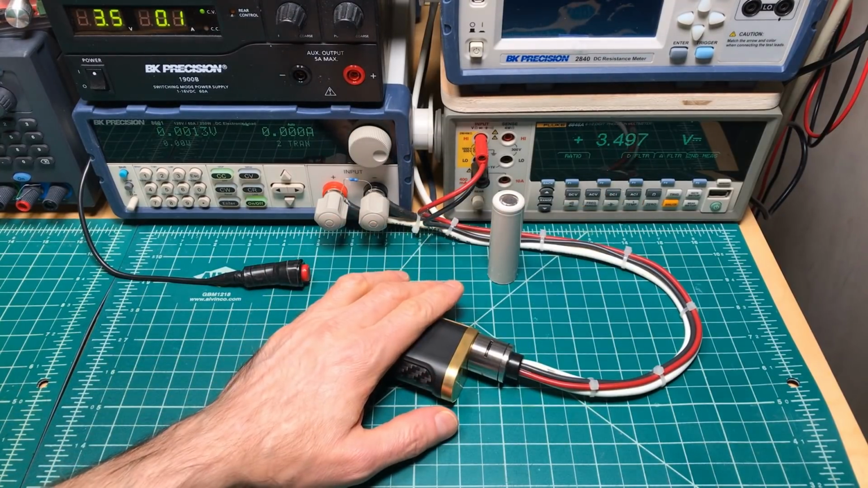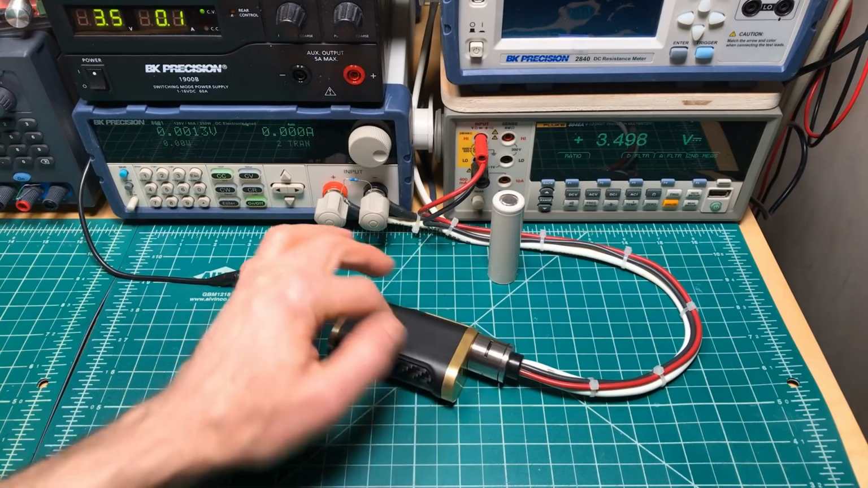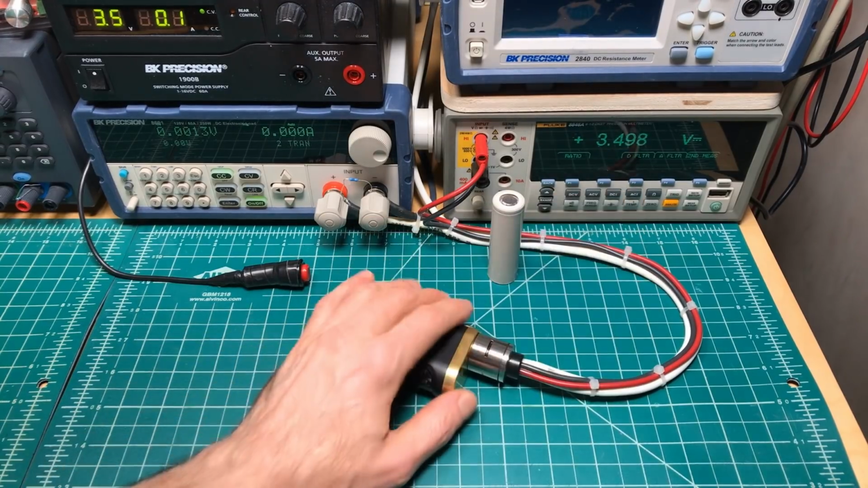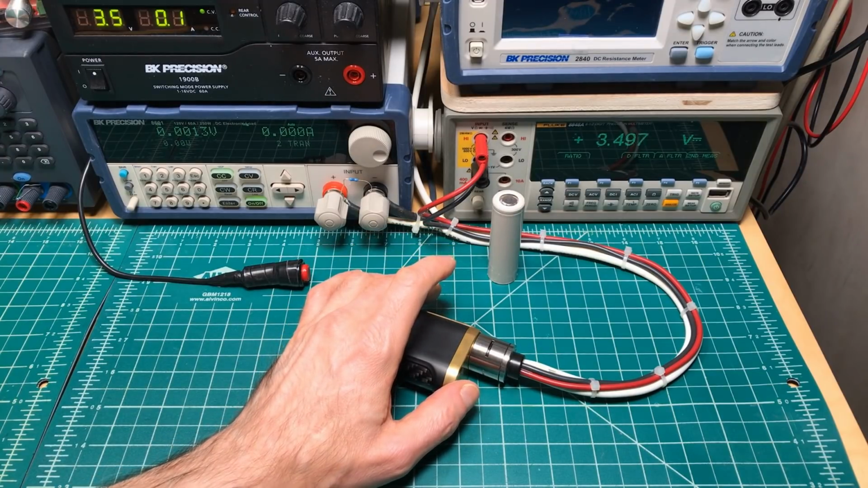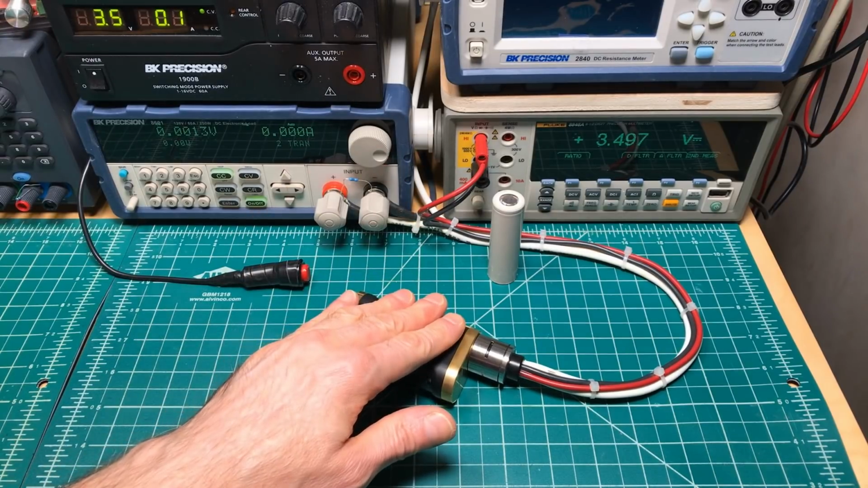For comparison, I just tested the Signature Tips SQ mod, and I got a 0.142 total voltage drop through everything. That's not the mech, that's what I read over here. 0.158 to start. After a couple hundred clicks, it dropped down to 0.142, I guess, as we wore down some high points. So that can give you a reference as to where this places.